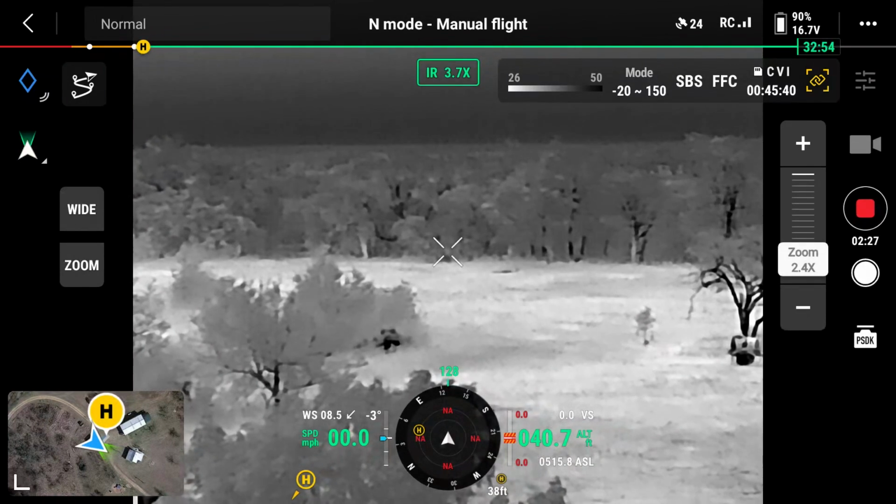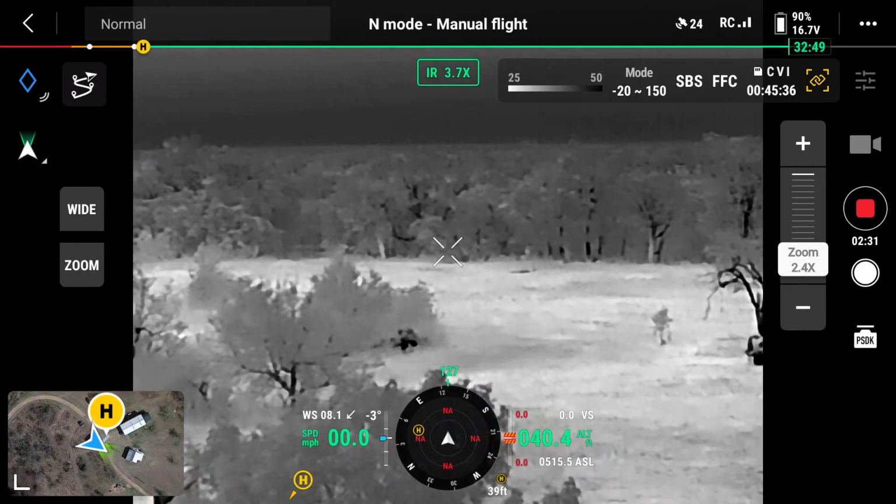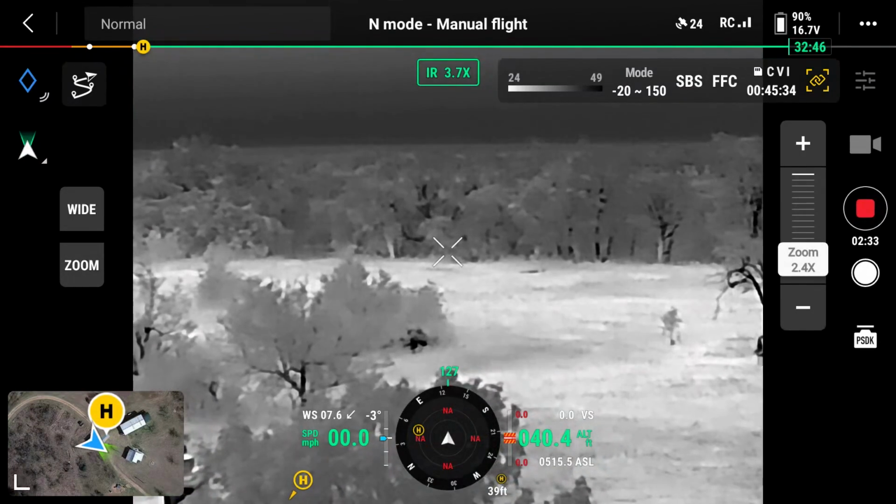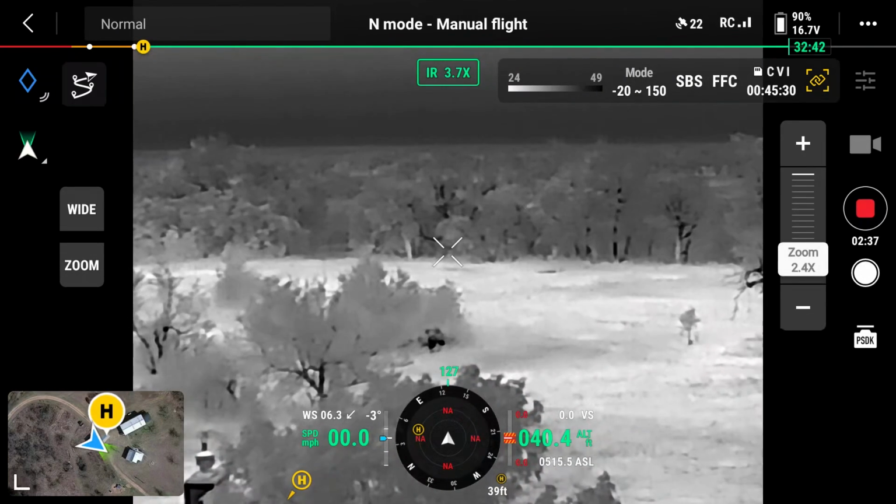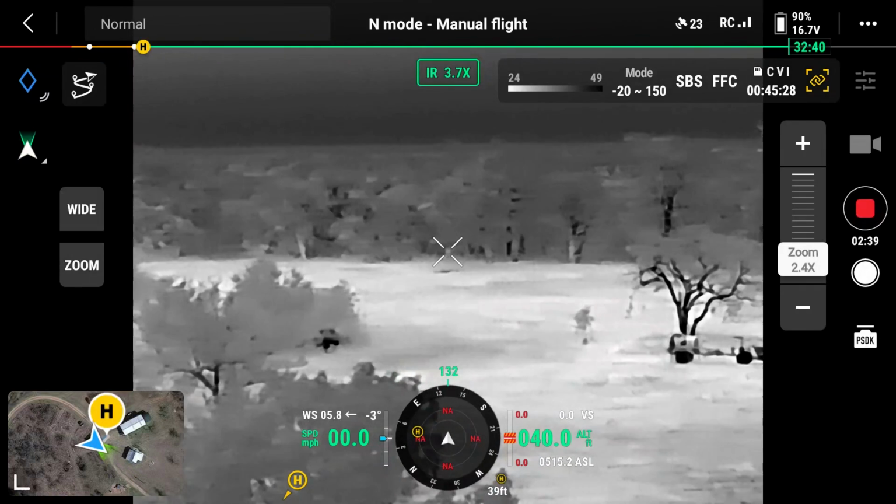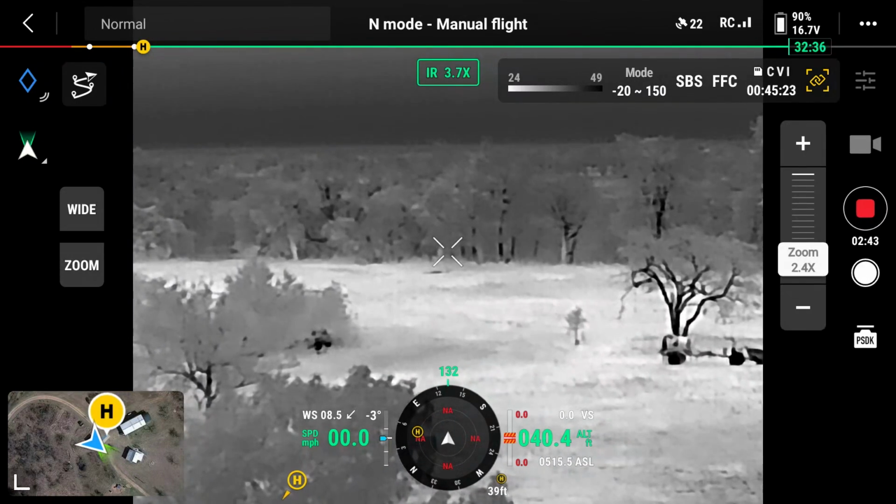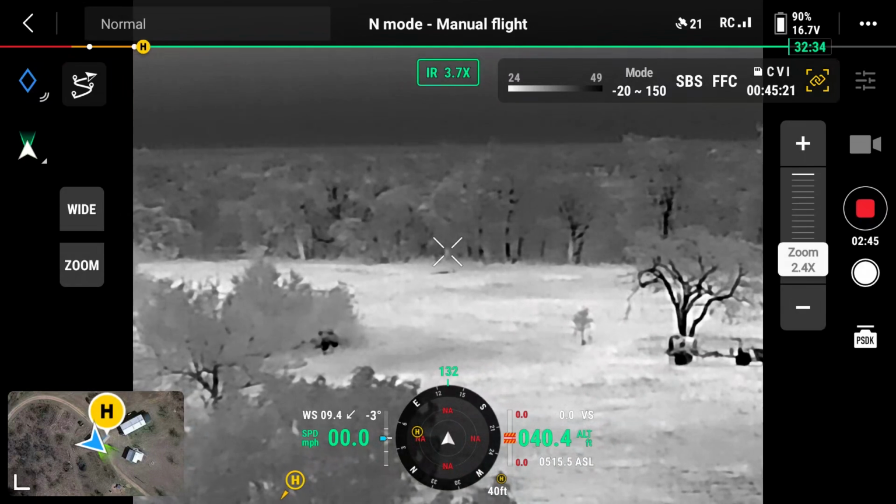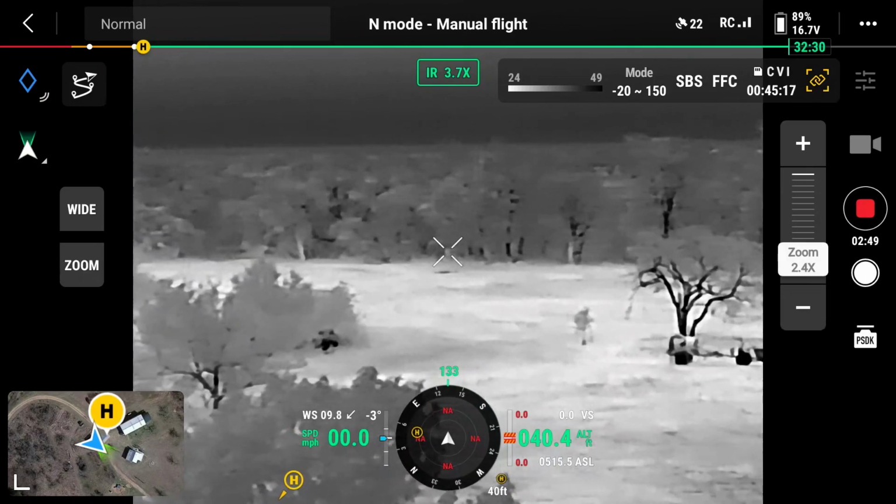But again, we're in the middle of August. We have a lot of heat signatures, and a lot of stuff heats up over 100 degrees, even 110, 120 during the day. So it's not going to be a great experience over the next, let's say, at least 4 to 8 weeks until things cool down a little, and then this will be even more useful.